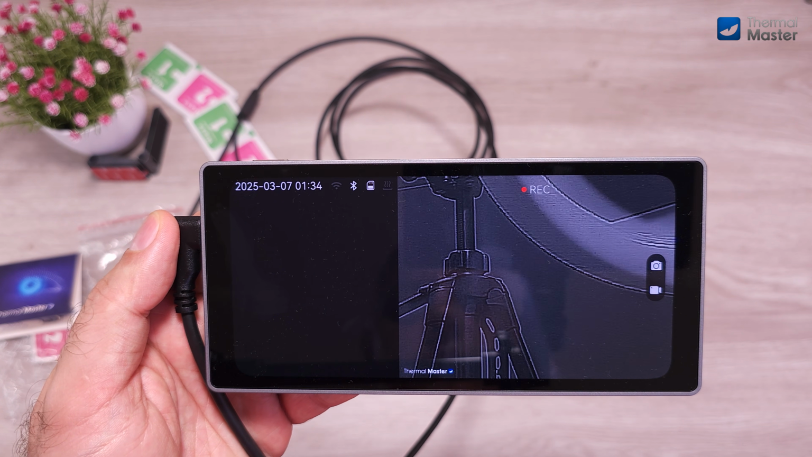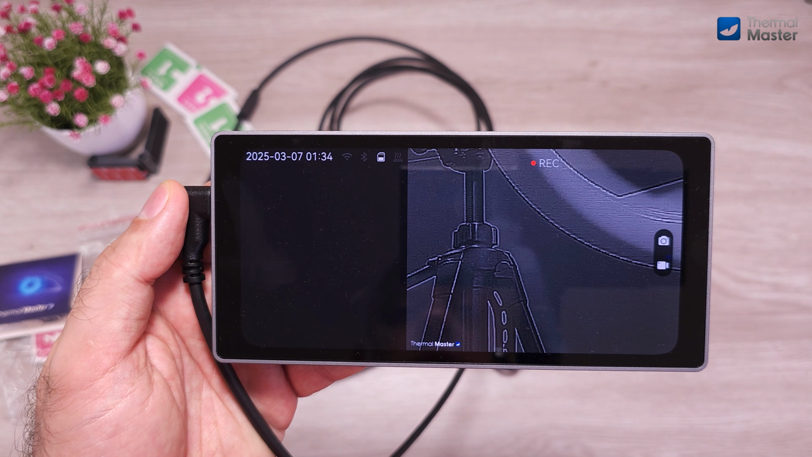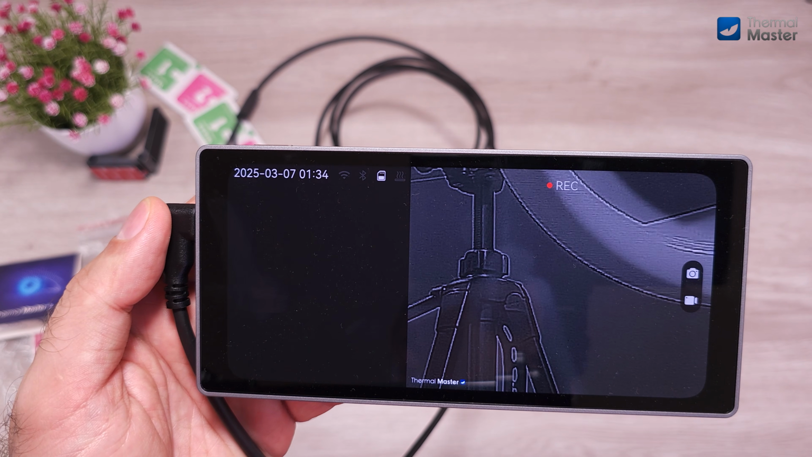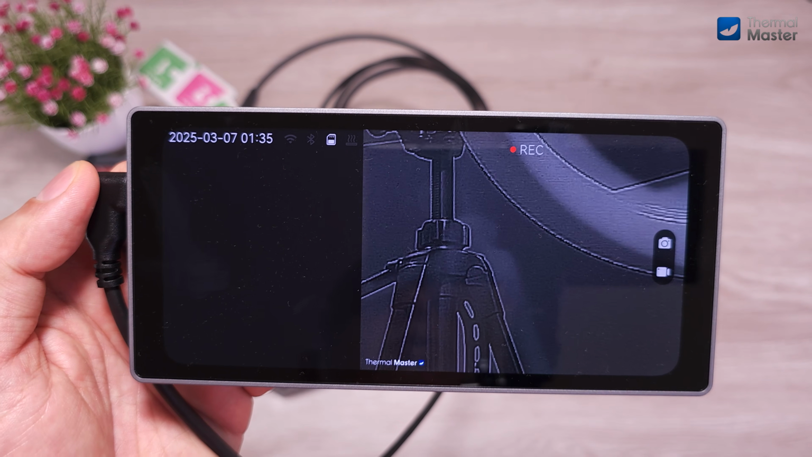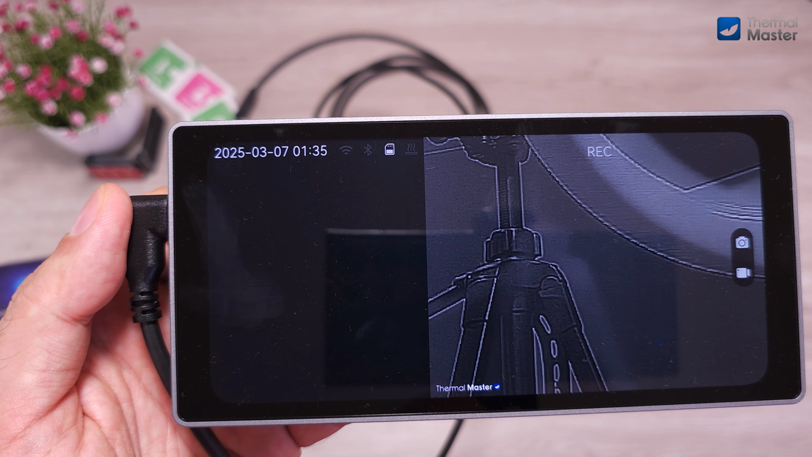Increase volume. Mute. Unmute. Brightness 50. Brightness 100. Defrost on. Defrost off. Full screen. Exit full screen.